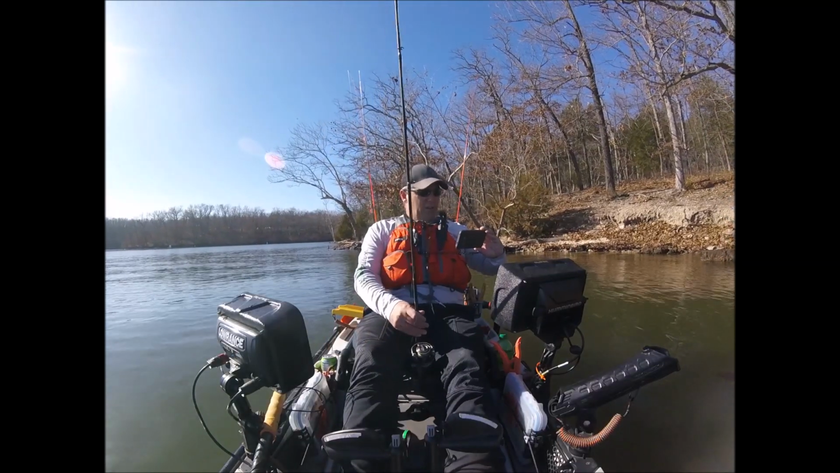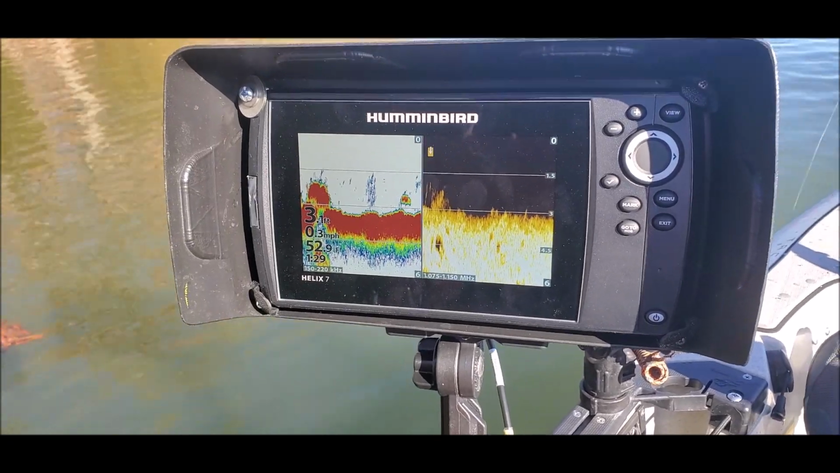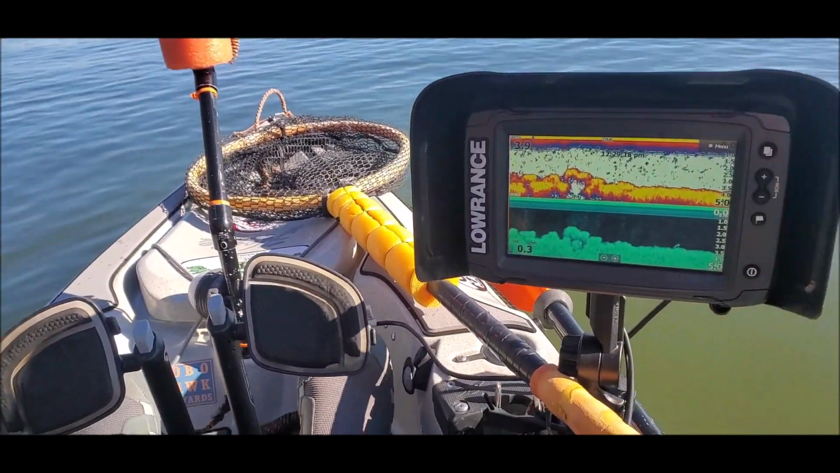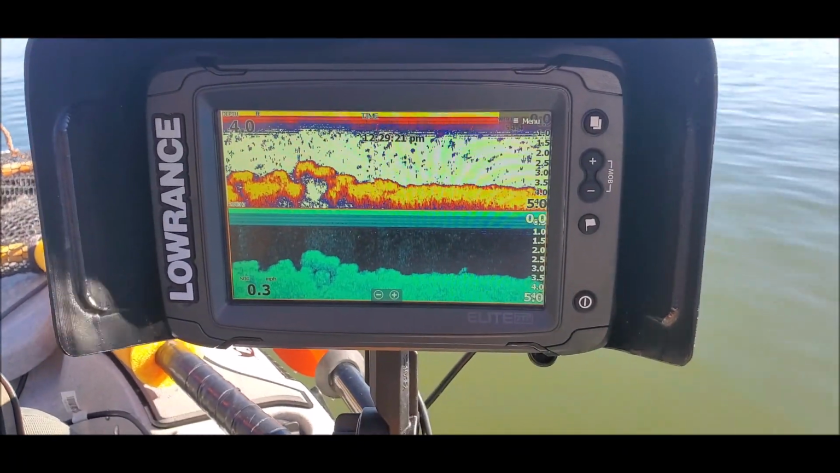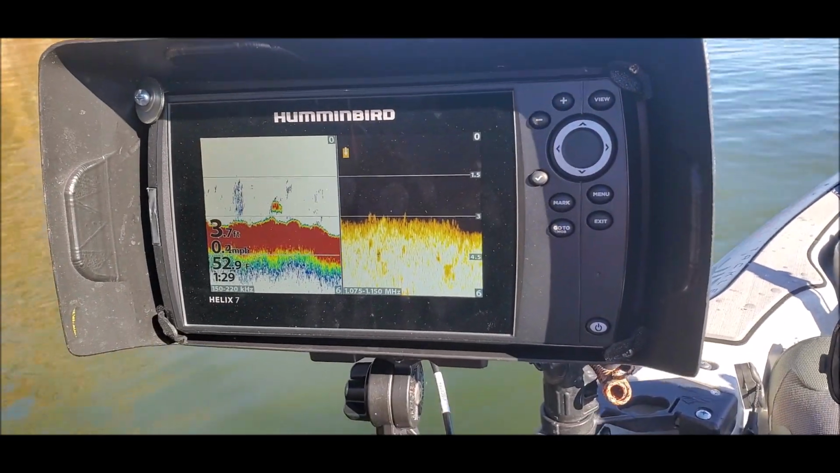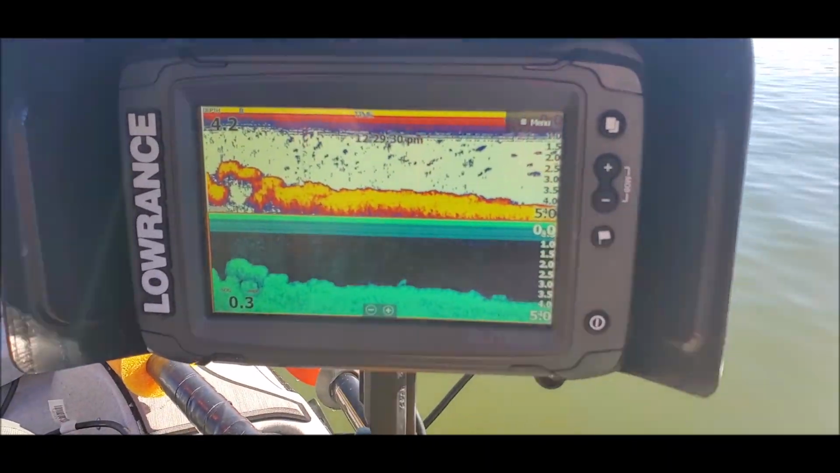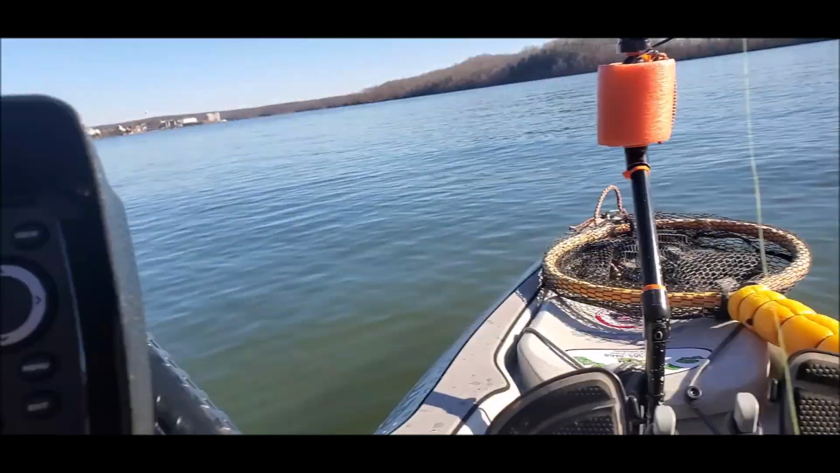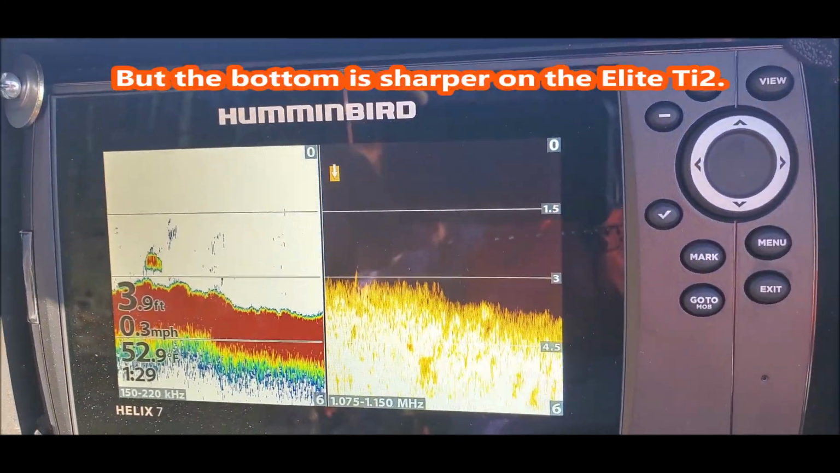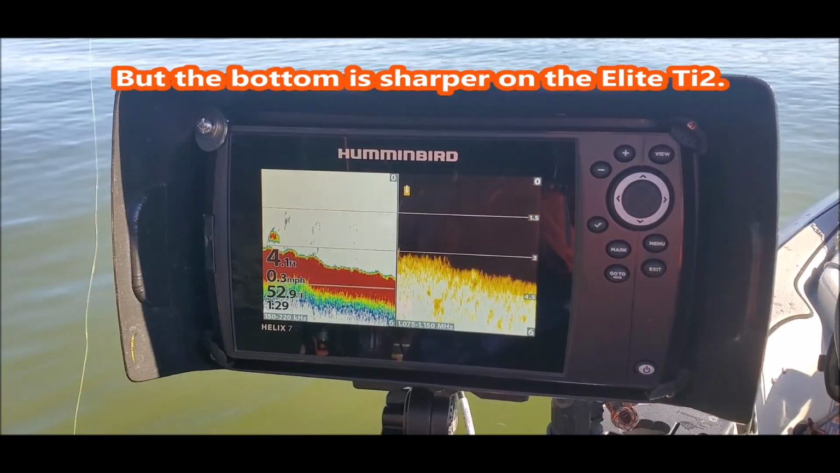The Humminbird Helix 7. So here we are, the Humminbird Helix 7 mega side image versus the Elite Ti2 7. I'm only in 3.7 foot of water, but even at that distance the Humminbird seems clearer. Now granted, I didn't play with my settings as much.